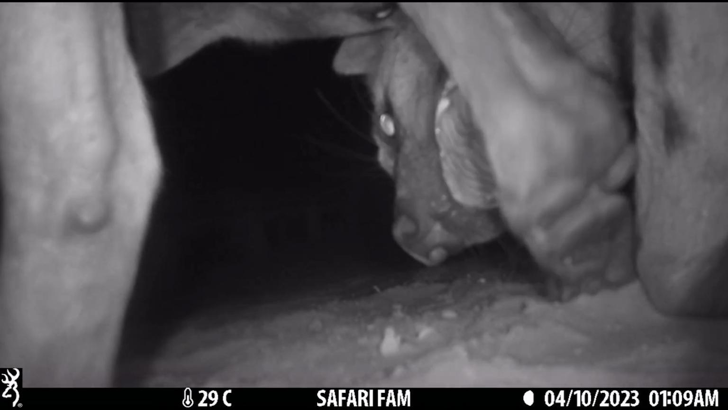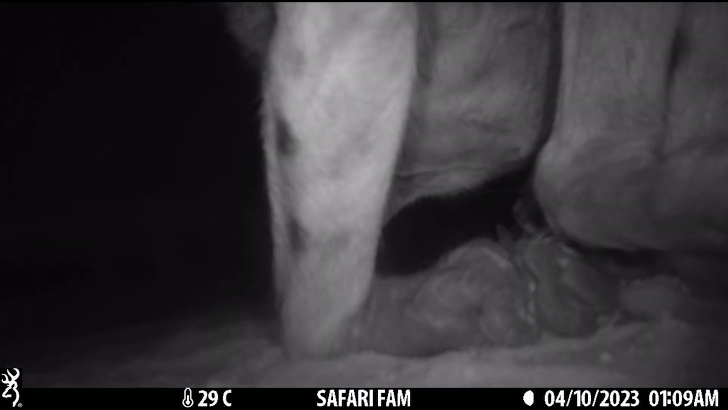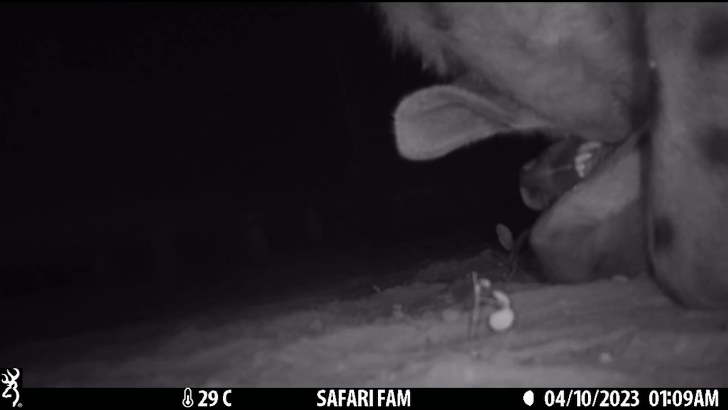So there's always a risk when putting trail cameras up in a camp where there's lots of hyenas, and last night was no exception.